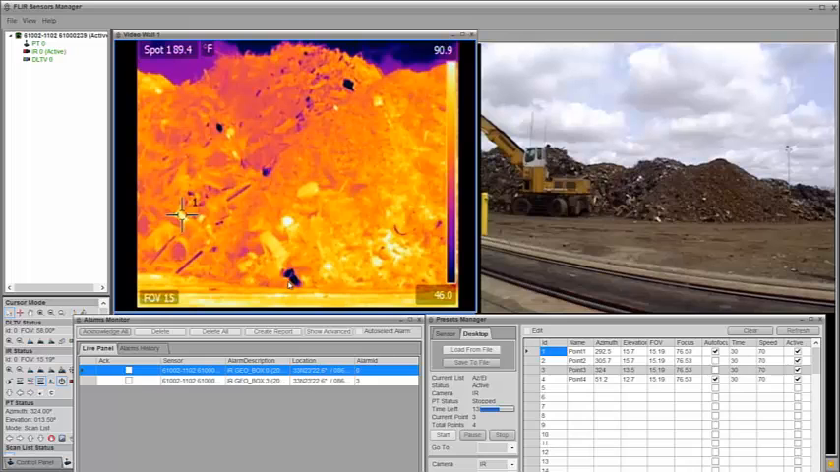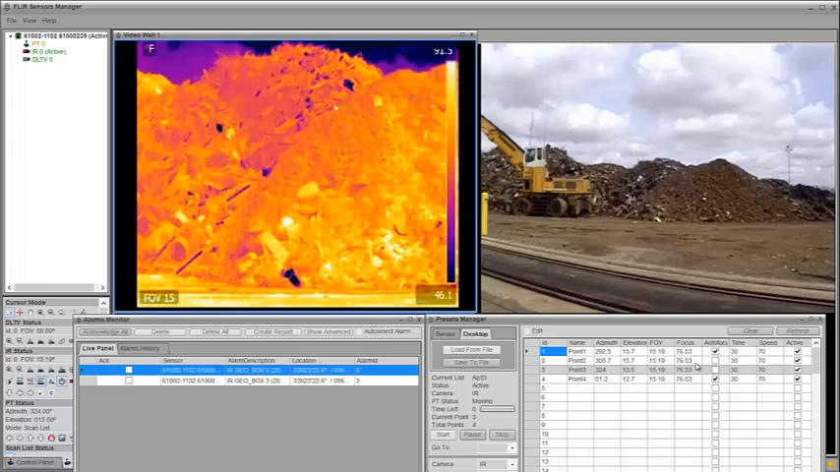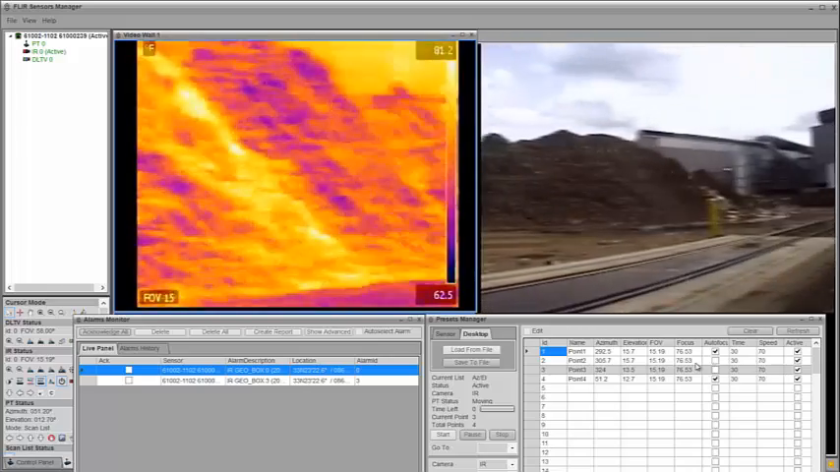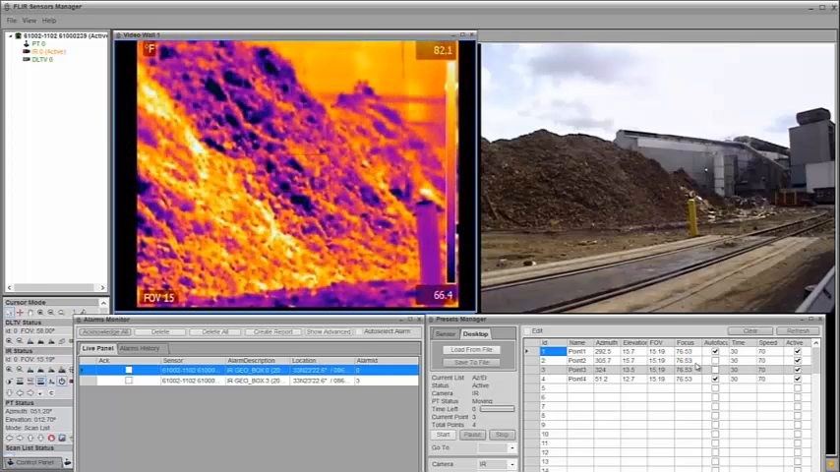You can add multiple spots in there to be able to locate and unlocate from different things. For instance, you see some dark spots in there. That's actually shiny metal within the field of view that's reflecting the temperature. We're going to go for a long sweep here. Again, you go through the autofocus within that area, and it autofocuses. And we'll go through, and it takes just a few seconds to come back in.